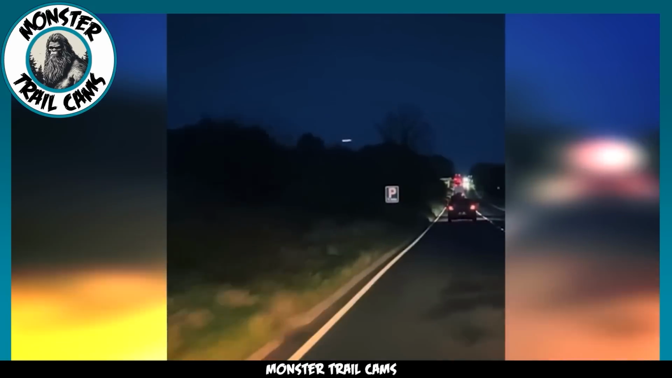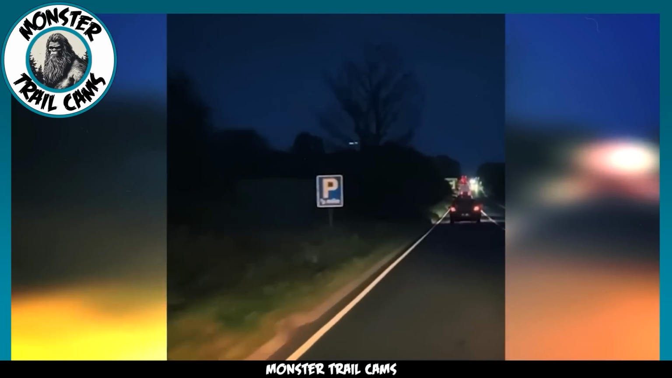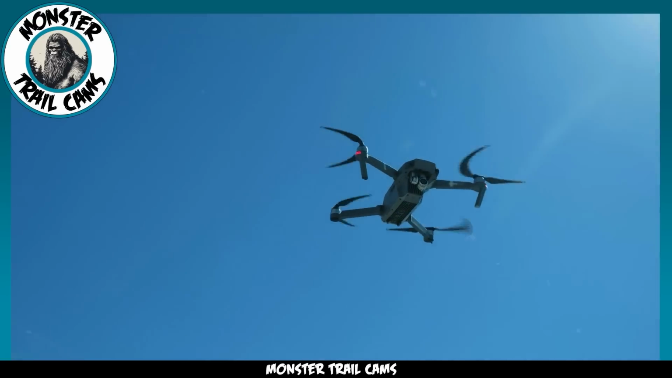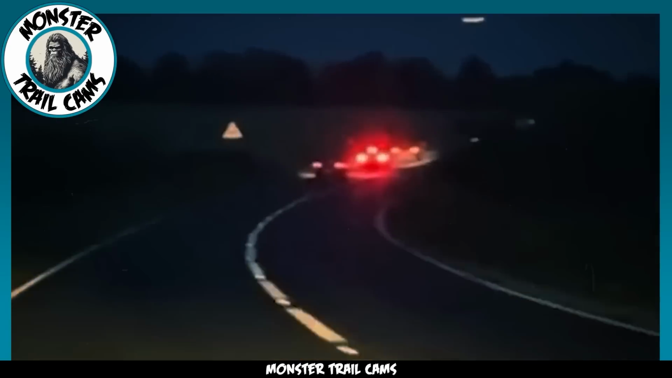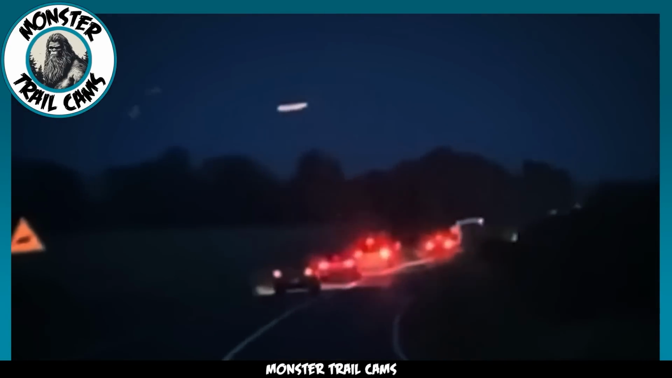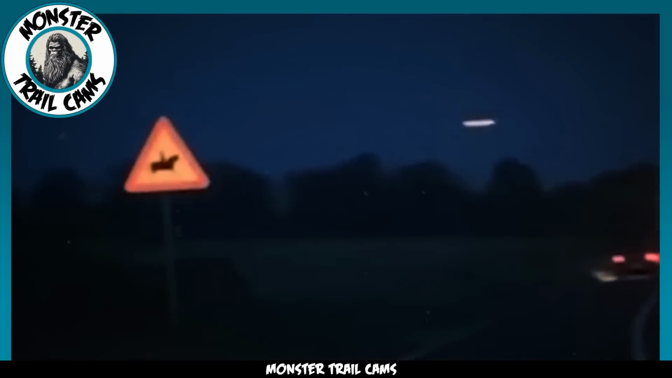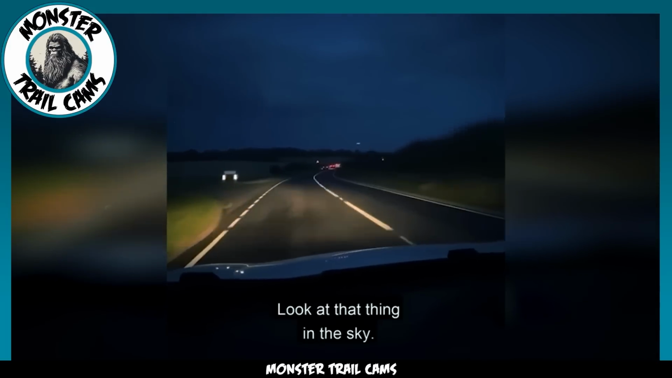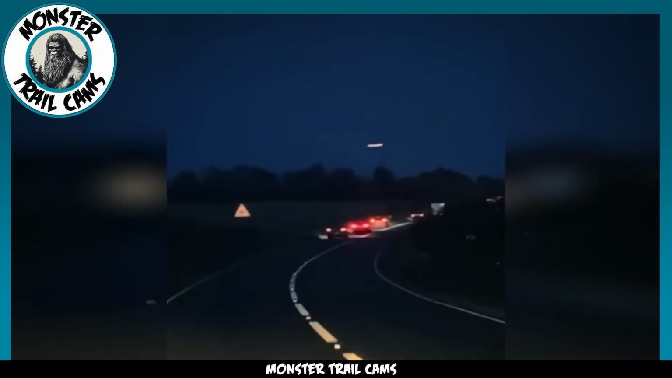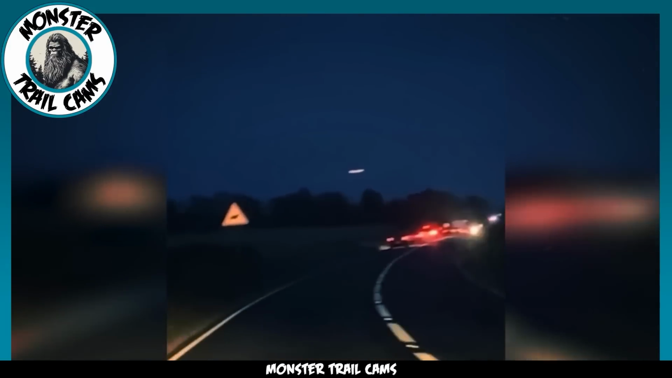At first glance, you might think it's a plane or perhaps a drone, but drones simply aren't that large, and planes are readily identifiable by their wings. This object had none. The viewers were just as intrigued as the couple themselves. Comments started pouring in, and theories abounded. A number of people suggested that it might be nothing more than the moon obscured partially by clouds, but a careful re-examination of the footage tells a different tale.